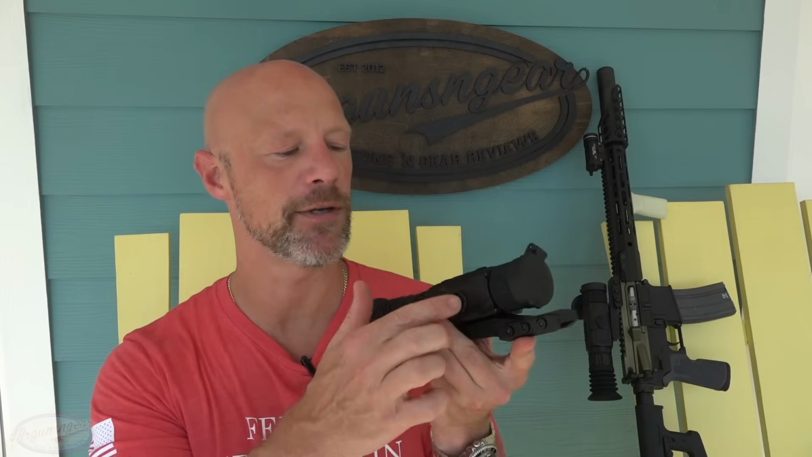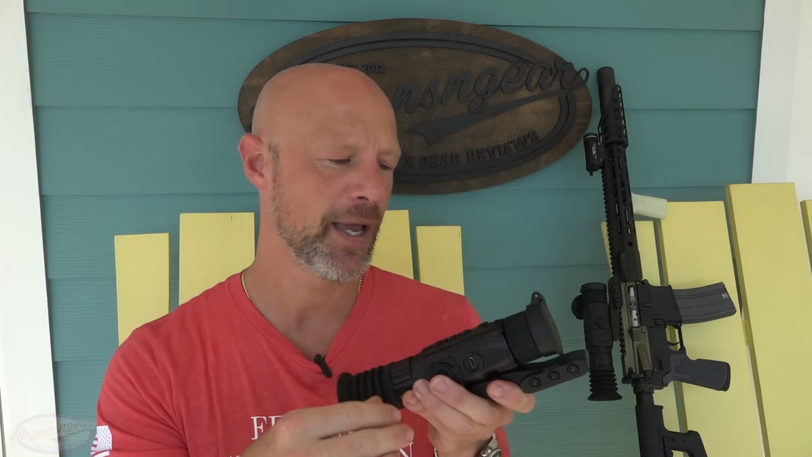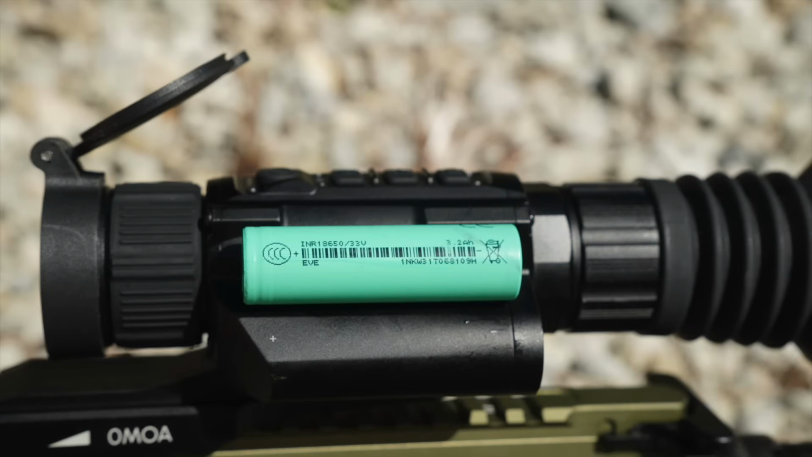So pros and cons there, but that USB-C port also works with external batteries. So if you have an external battery that you guys want to use that you tape on your rifle, I know a lot of people do that. Especially if you're like a hog hunter or something like that, just tape that power bank on there, and you can run that through there, and it won't drain anything out of the battery, so you can keep your battery as a reserve. Or since it's an 18650 battery, you can also just have a bunch of 18650 batteries. Each one comes with two, which certainly is nice.